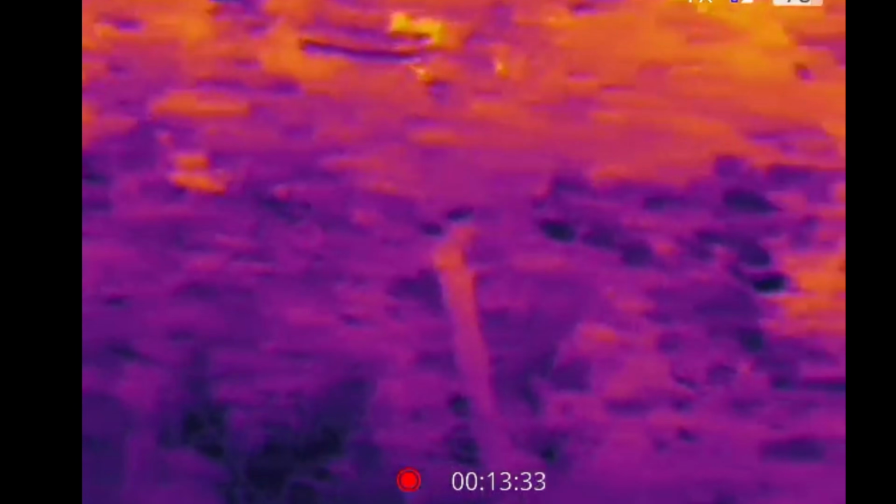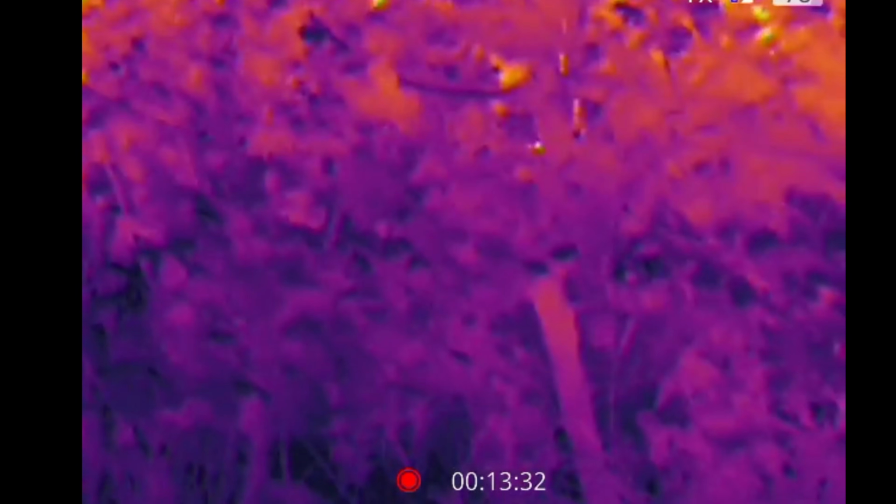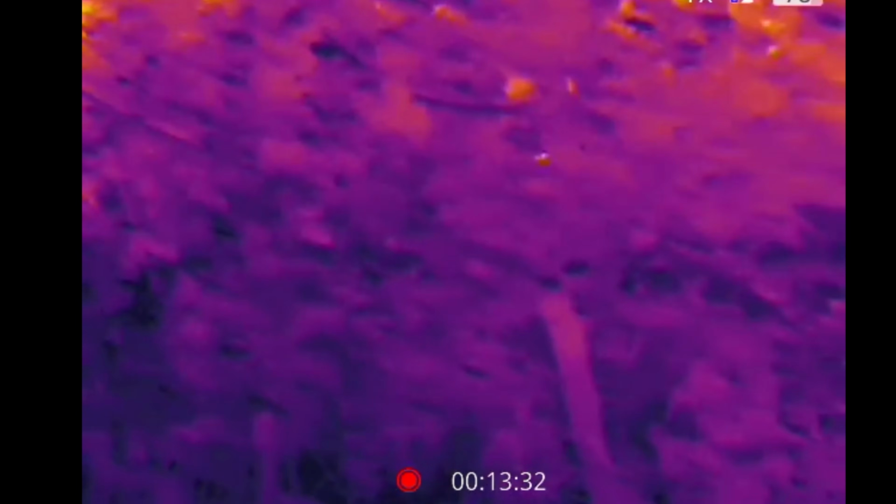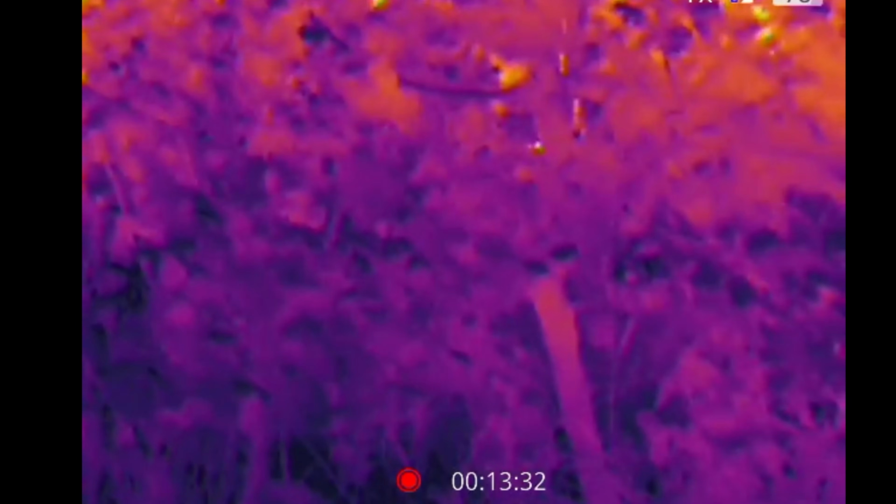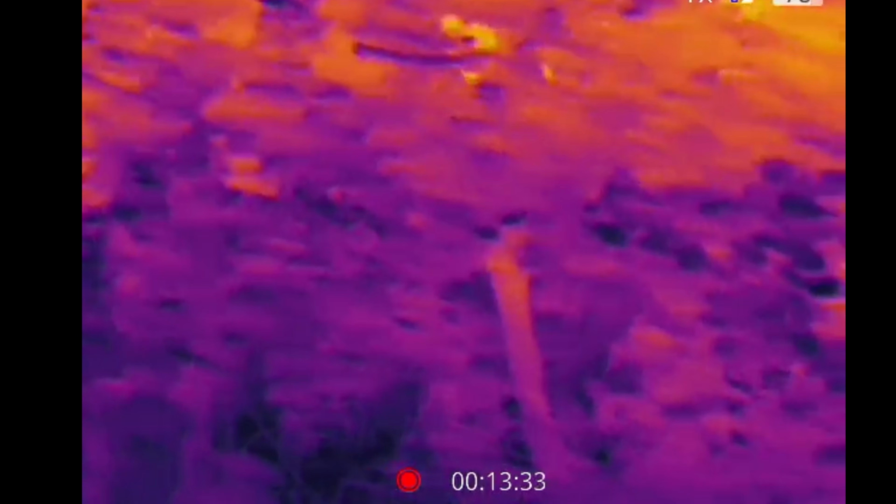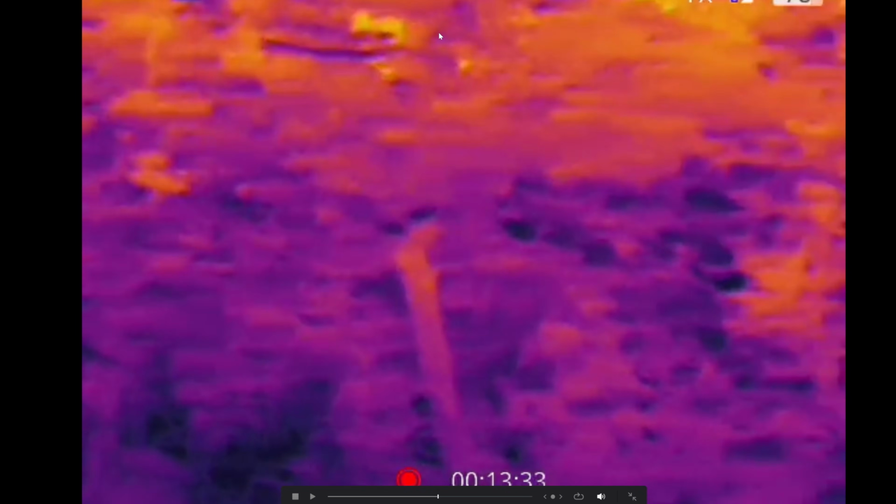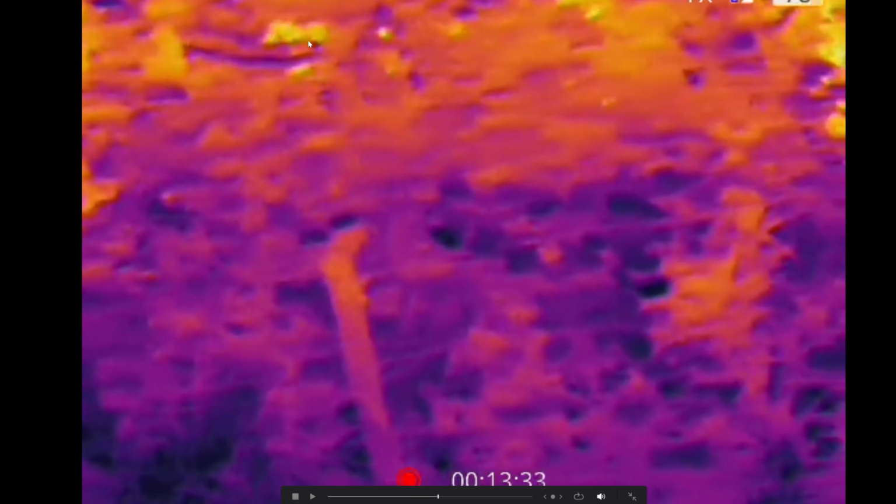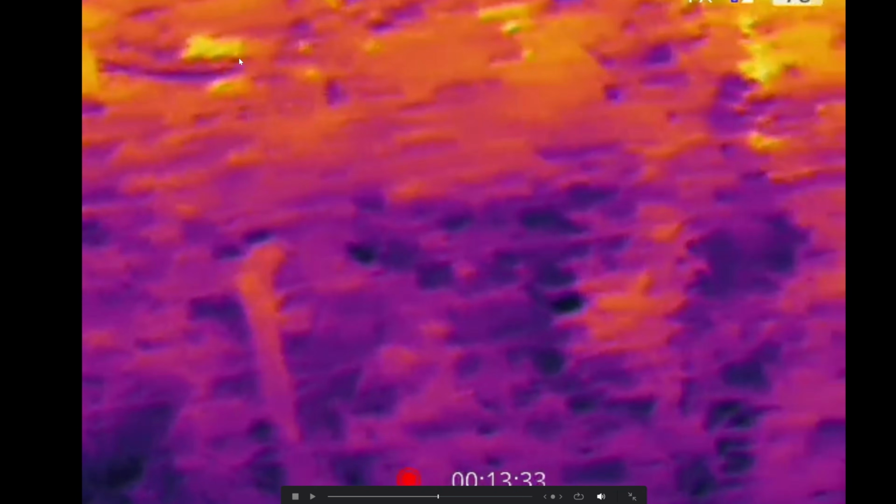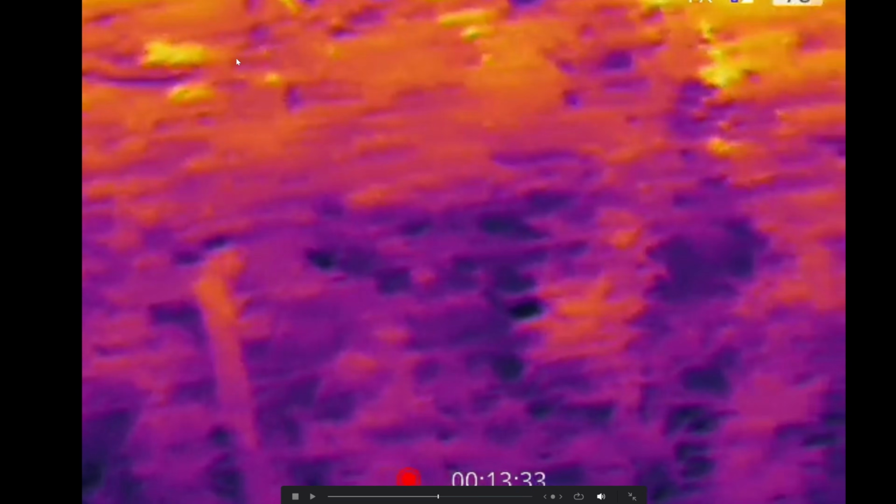But look, is this just some weird thermal imaging anomaly that's happening because I'm moving the camera? I don't know. All I know is that as it pans to the right, and I'm just going to go frame by frame, you can see what looks like a head move from right here, move this way, and then kind of turn to the right a little bit. I don't know. It could be nothing.